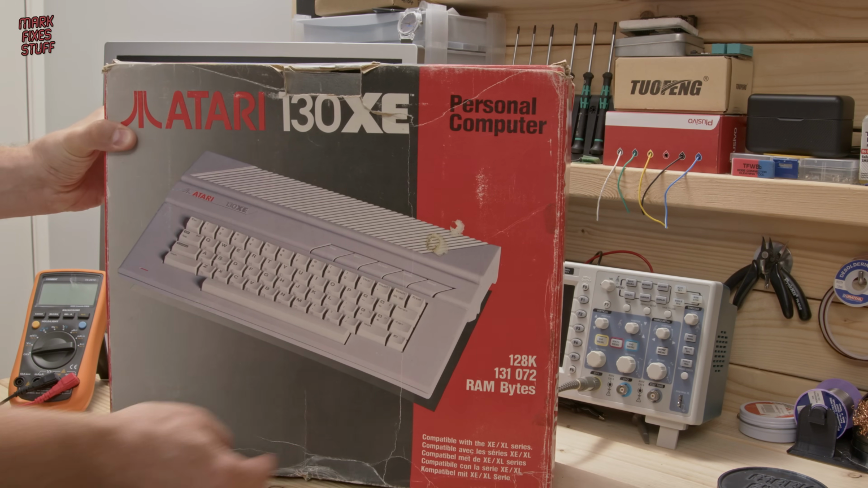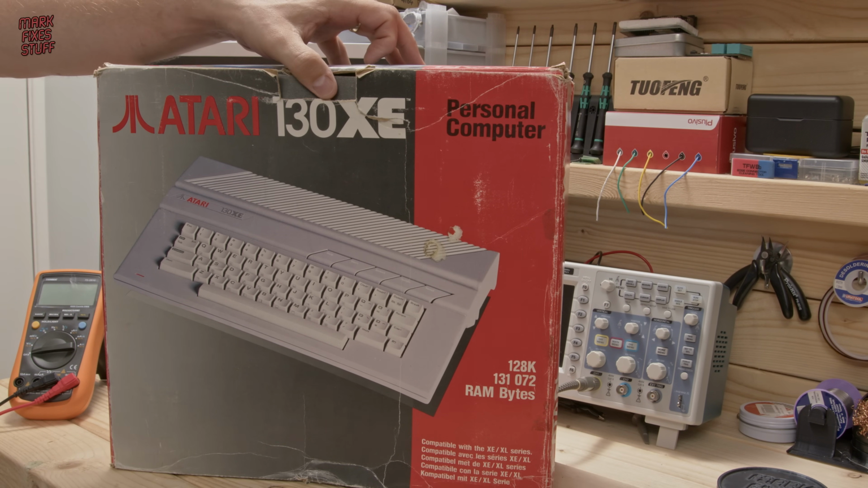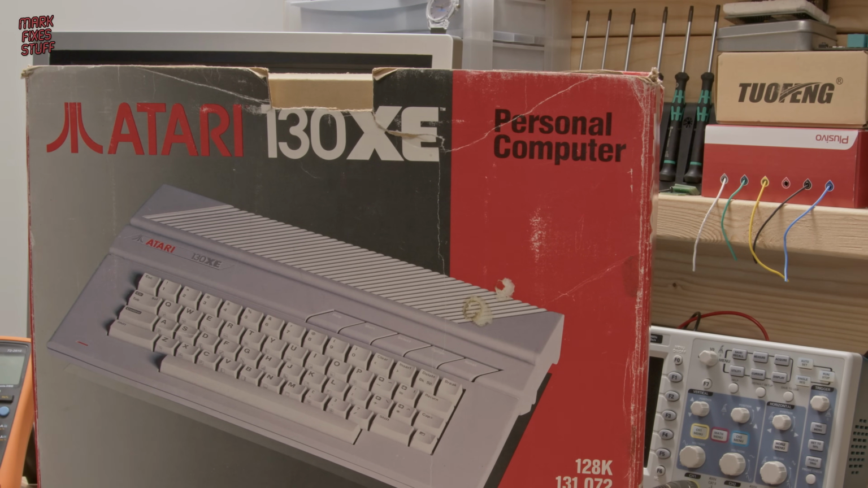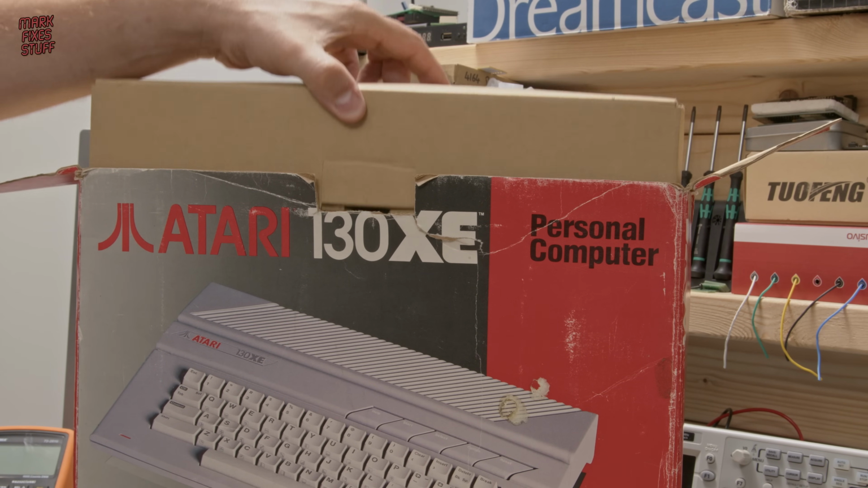This Atari 1030XE was donated to the channel by fellow YouTuber Ctrl-Alt-Rees. Let's open up the box and see what we have. I do like a set of functional vintage flaps.